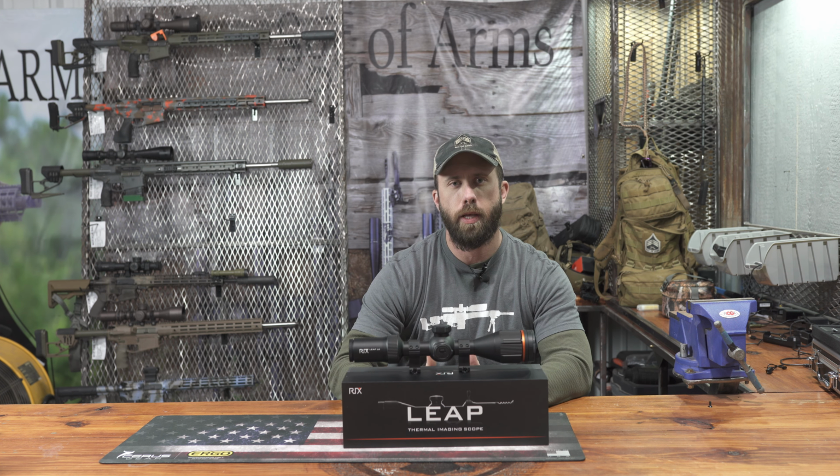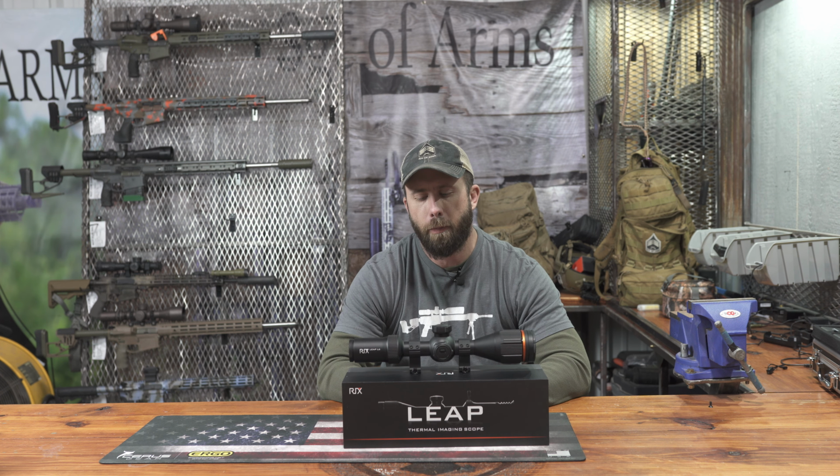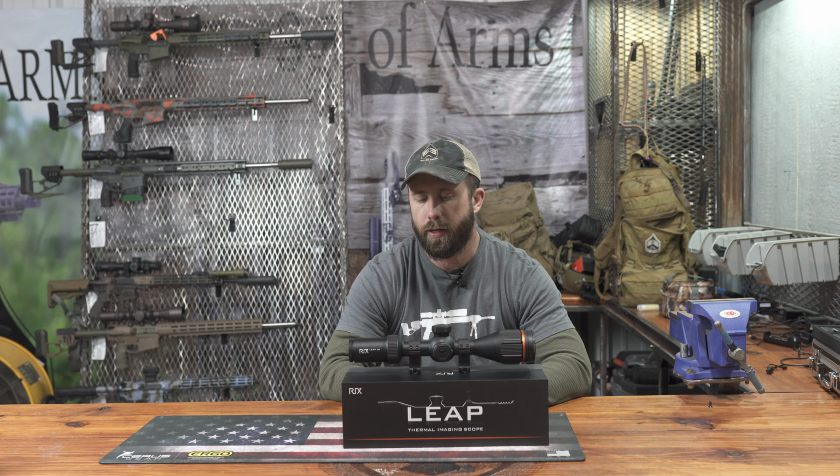Like if you long press this button, it does this. If you double tap this, it does this. Kind of takes you back to your old Nintendo days with up, down, left, right type deal. So that's nice that they're actually sending that out, so that you can quickly, easily glance and see what all the buttons on your product do.